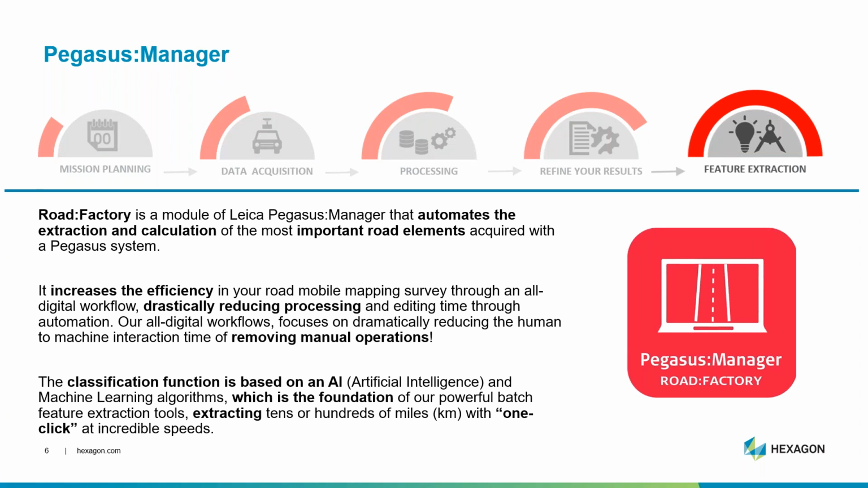Enter Road Factory. Road Factory is a new module for Pegasus Manager that automates the extraction and calculation of critical road elements acquired with the Pegasus system. It increases efficiency and drastically reduces processing times for generating line work for roadway-related features. Road Factory is empowered by artificial intelligence and machine learning algorithms to bring these new and exciting feature extraction tools to the production environment.